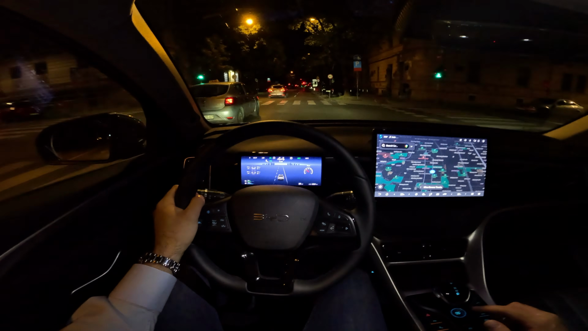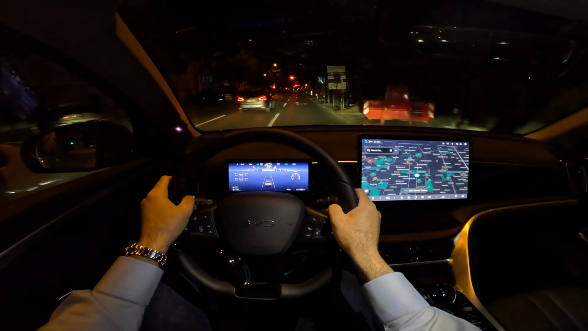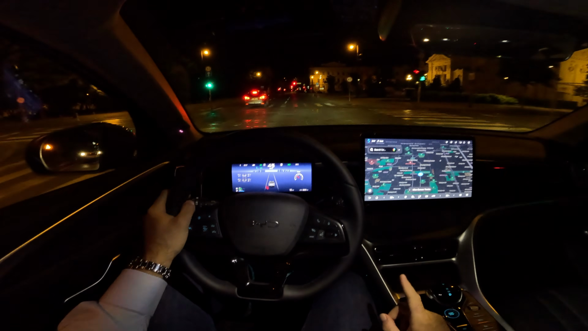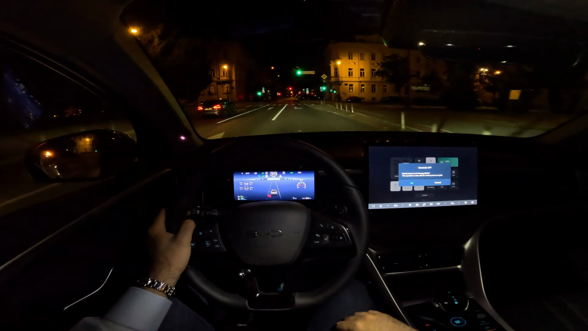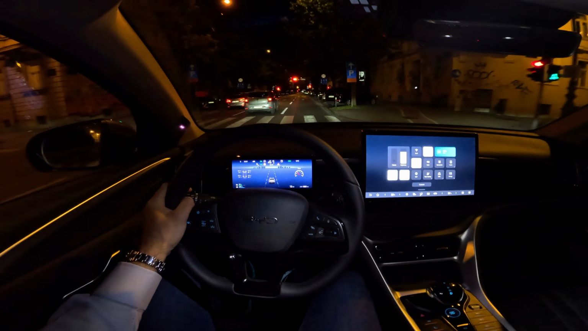and this beeping sound is the speed warning sound. As soon as you go just a bit over the speed limit, you have this beeping, mandatory by law for all new cars in Europe. But it's actually very easy to turn that off, because when you swipe it like this, you have these shortcuts, and one of them is for the speed limit warning. Okay. And that's it.